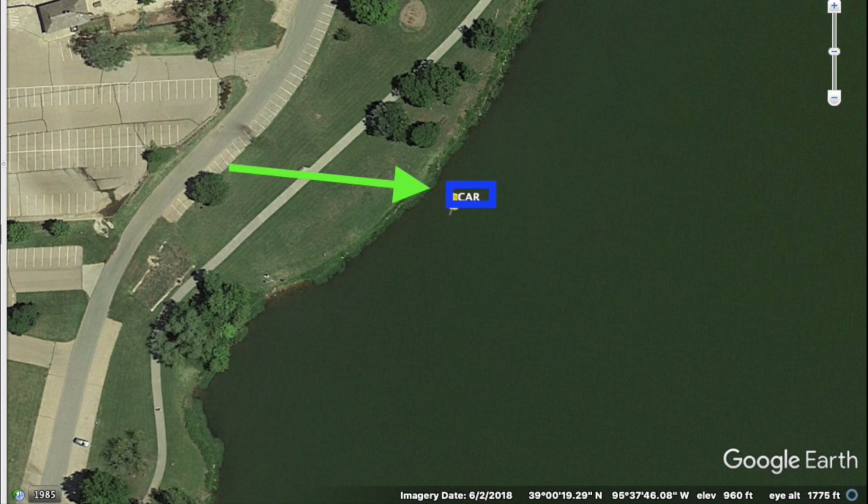The first option I believe could have happened is that this car was traveling northbound on this road just off to the west, and either went out of control or someone just cut around that tree and went straight into the water at this location. They had to be going at a decent speed because the car was probably 20 to 30 feet off the edge of the bank.